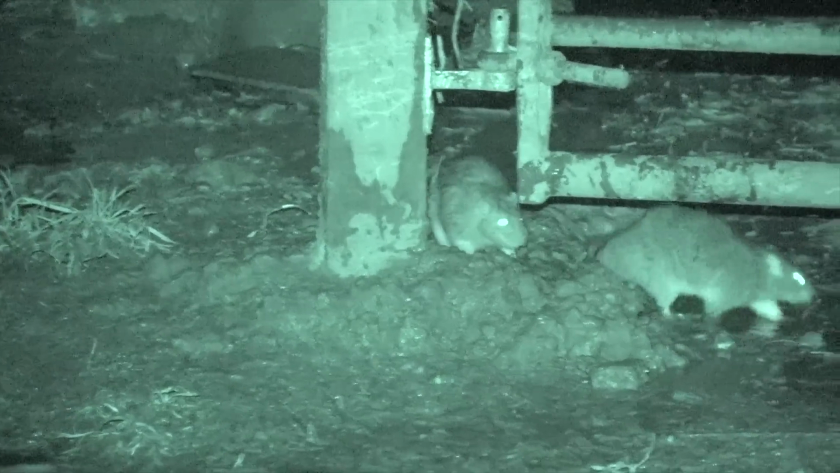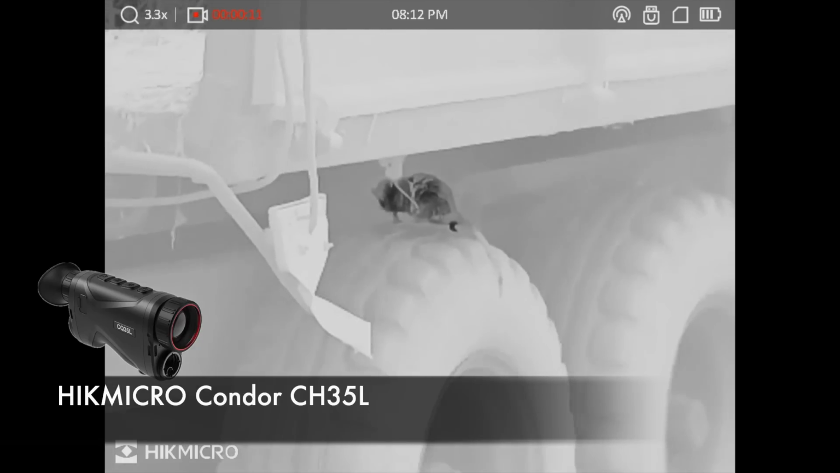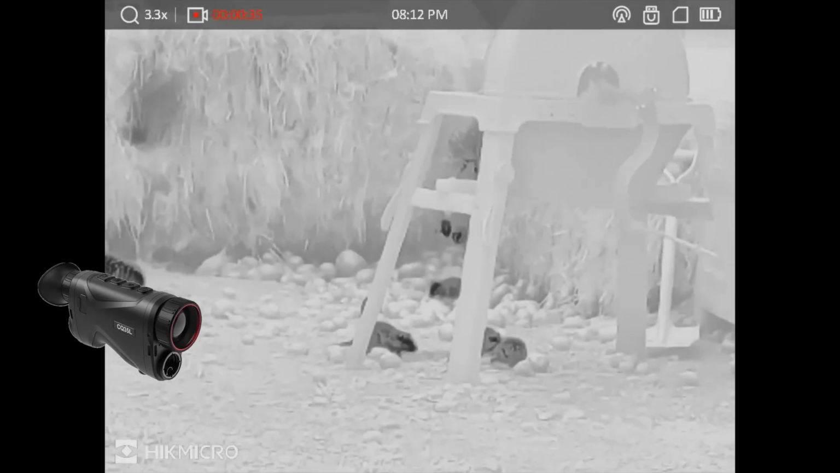So having had a look around, I was quite confident of a half decent bag. The new Condor spotter from HIKMICRO, this being the CH35L, L standing for its built-in laser rangefinder. That's a rangefinder that's accurate to within 1 metre and has a massive 1,000 metre range on it. Clearly we're not going to be shooting anything like that this evening.